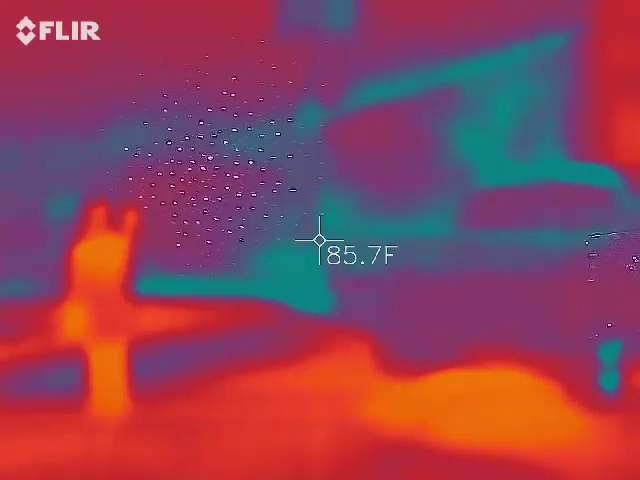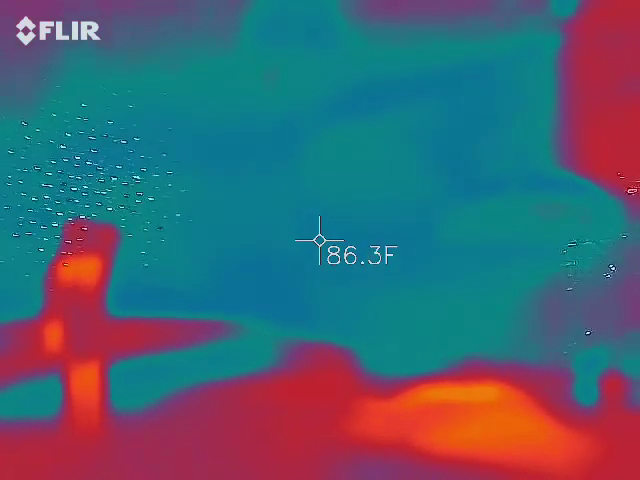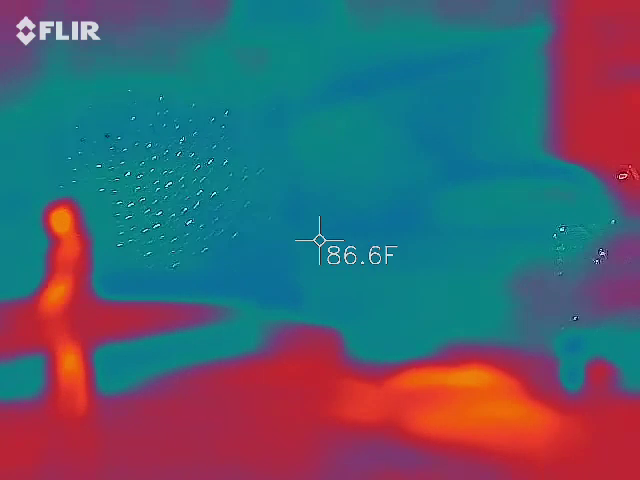So I'm getting dark blue right to the left, or excuse me, right to the right of that palm tree. It looks like. Where?